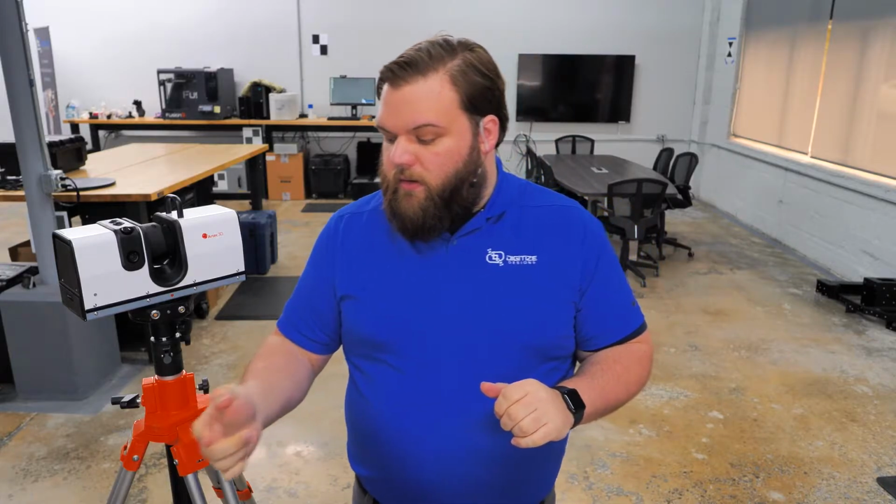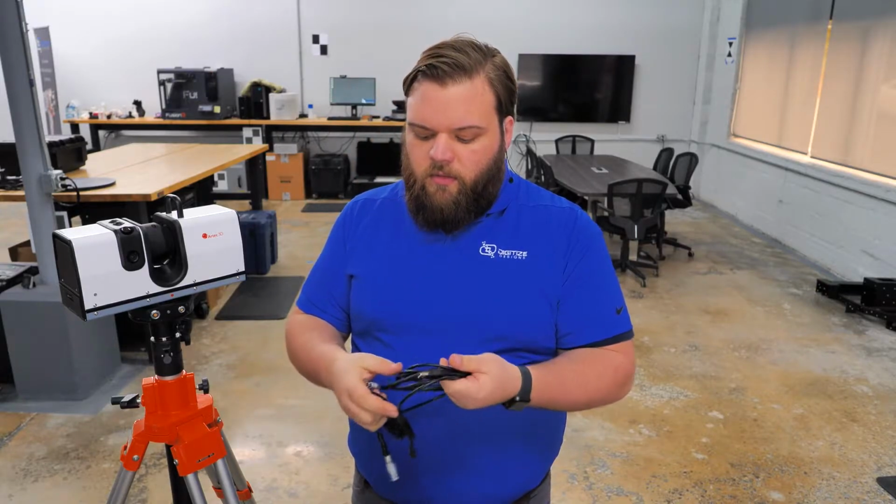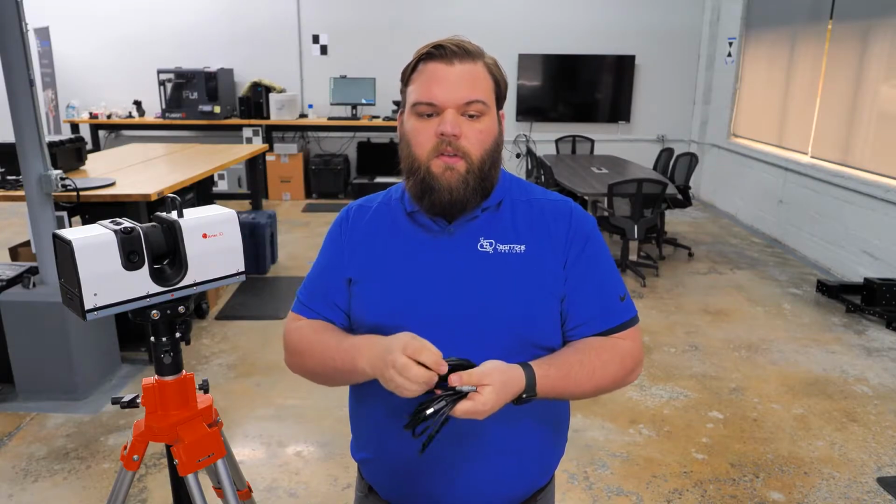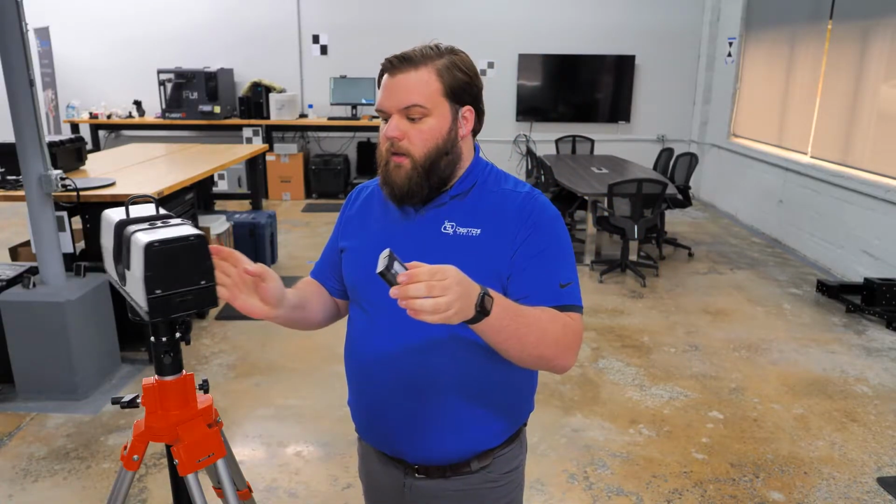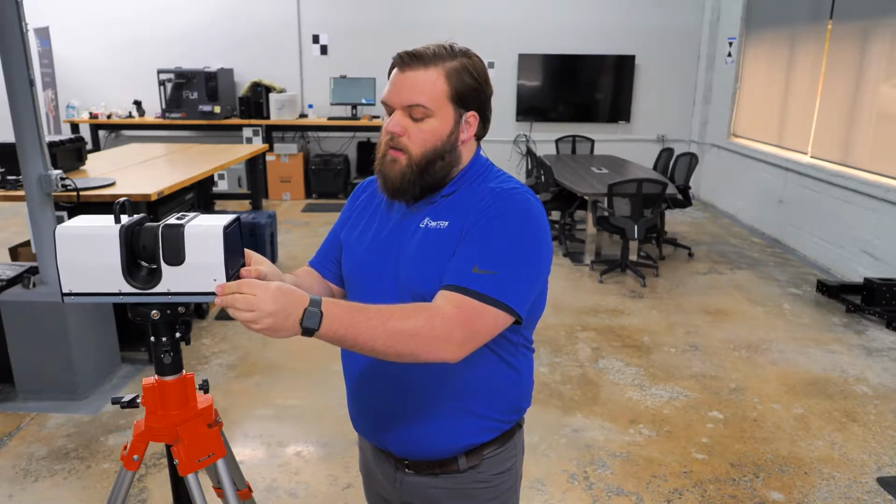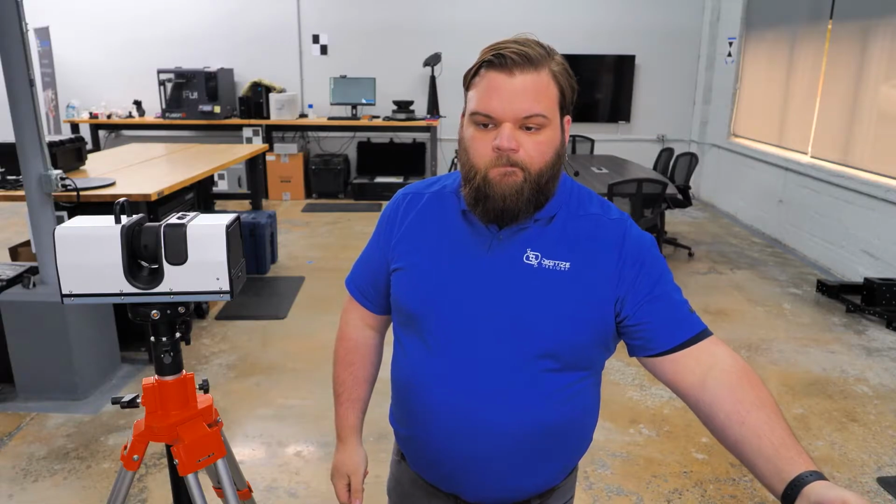The Ray can be plugged into AC power and controlled directly by the PC with the included USB and power cables. And then you can scan directly into Artec Studio that way, or you can use it wirelessly, power coming from a removable battery inserted as such, and then control happening either through a tablet or smartphone. Usually we use an iPad, with the Artec Remote app available both for Android and iOS.